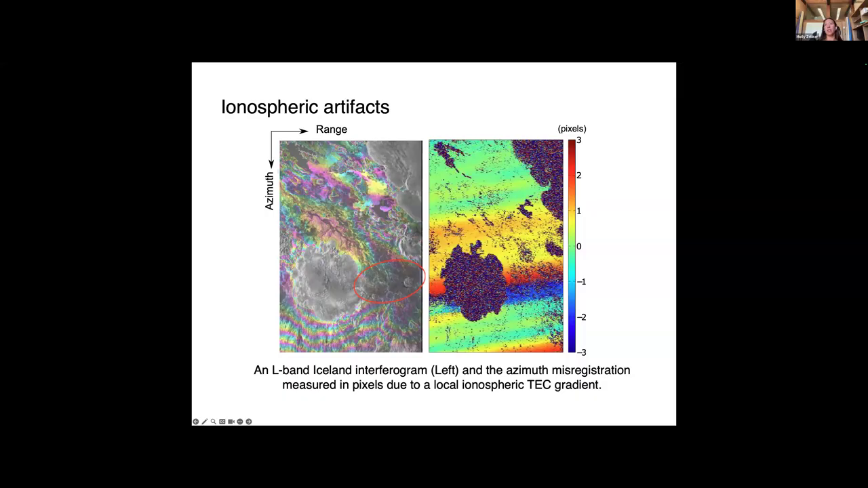So on the right here, we've computed the misregistration or offset of pixels, and on either side of the large TEC gradient, you can see mislocation by about 6 pixels going across this area. So if similar features on the ground are mislocated, you won't be able to interfere them, and that's why we get this drop in correlation.